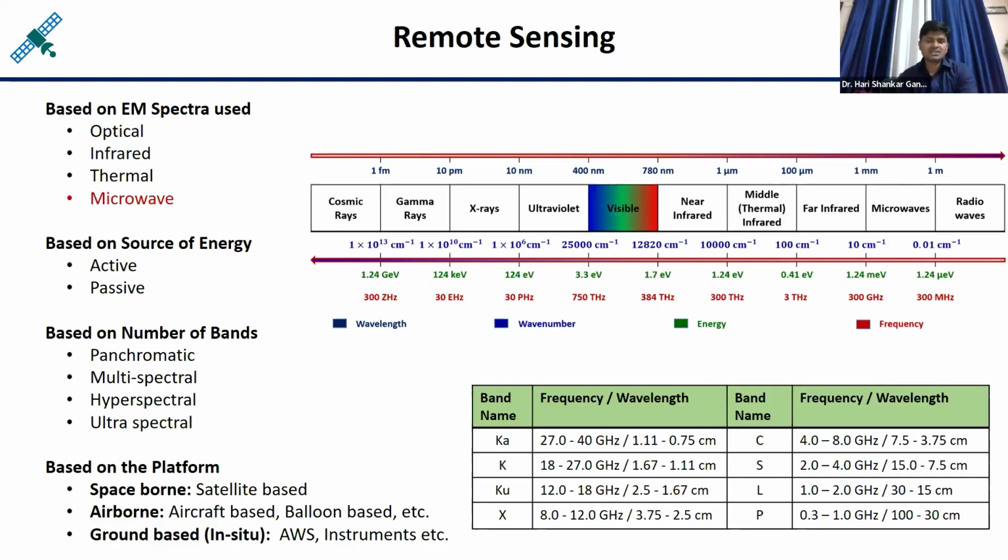The number of bands is basically, see, when you're taking pictures or satellite images, the image is in the form of a grid, and a grid is nothing but a kind of matrix. You might be aware of determinants and matrices.